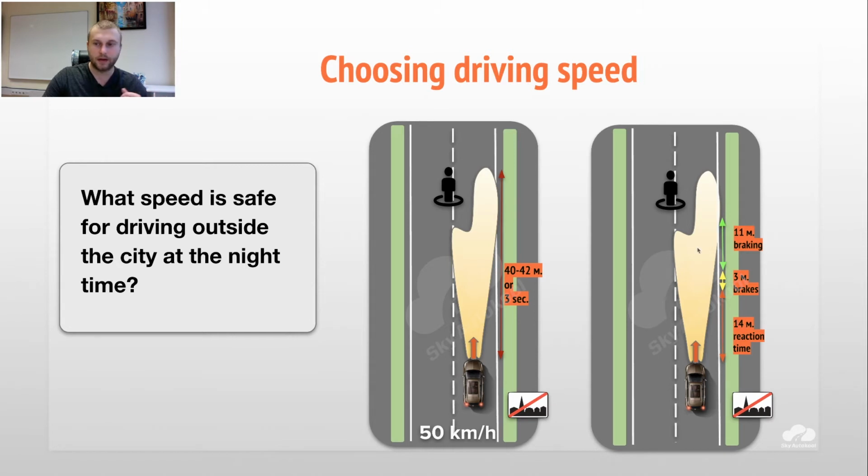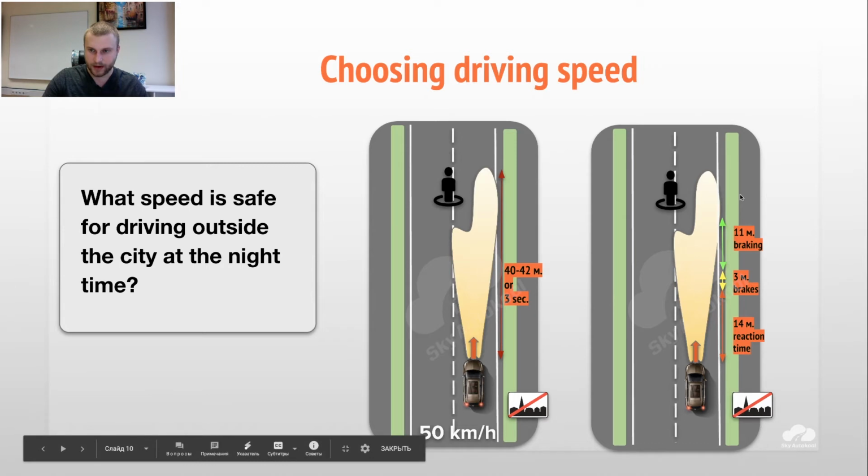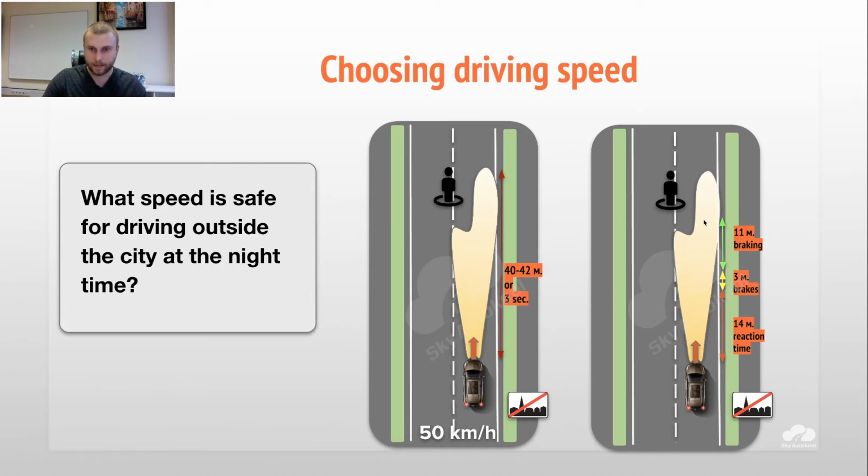After those 17 meters, we start to brake. 11 meters braking distance. So totally 17 plus 11, 28 meters. We have the total braking distance.